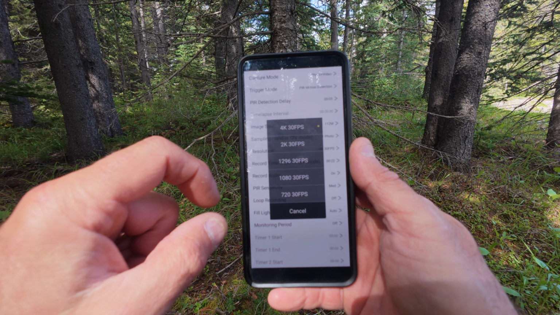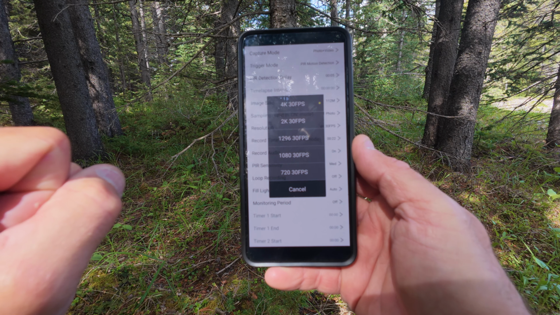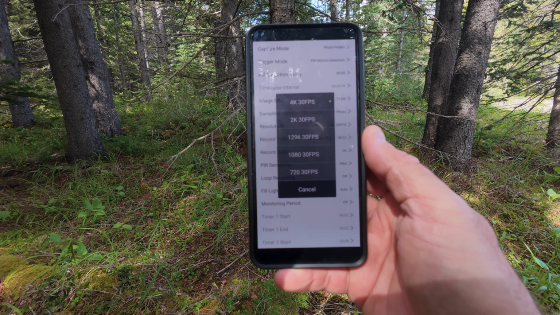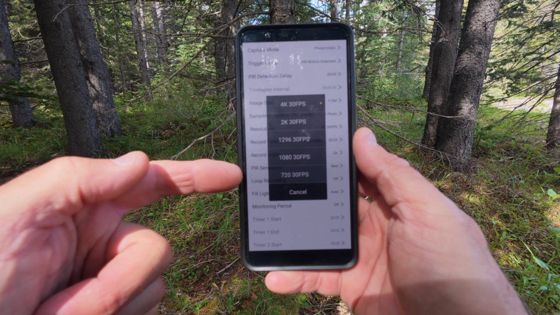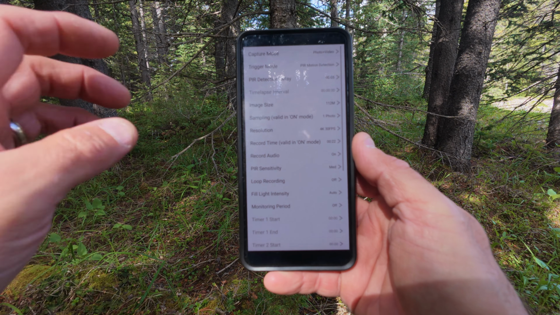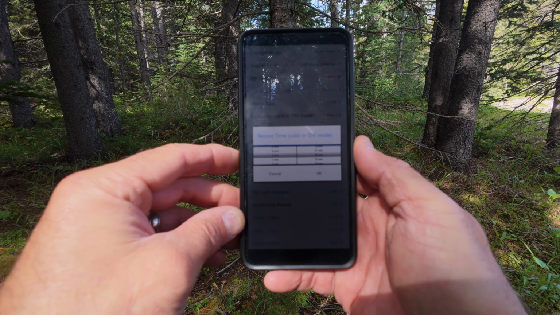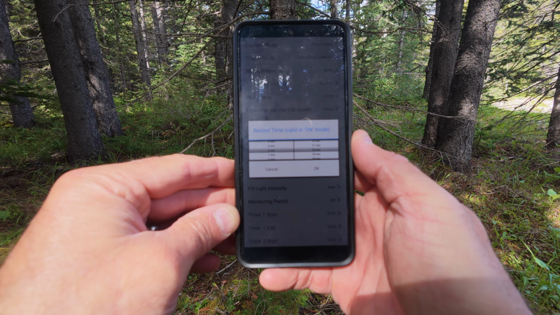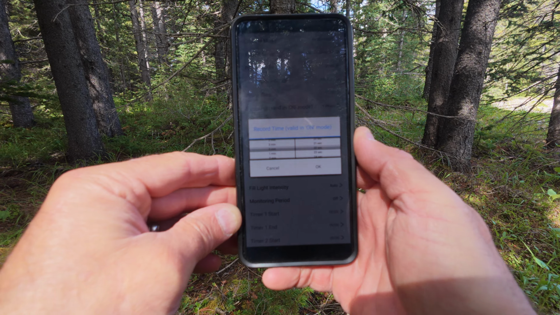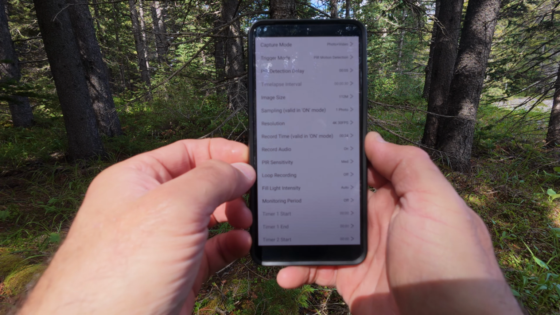There is 1080p, 1296, 30 frames per second, 720. If you want to fit more content on the SD card, you would probably want to set it to 720, but your picture quality will not be as good as the 4K, of course. Now recording time, again, is a different preference for everybody. Mine is set to 22 seconds. I have the audio set to record as well.